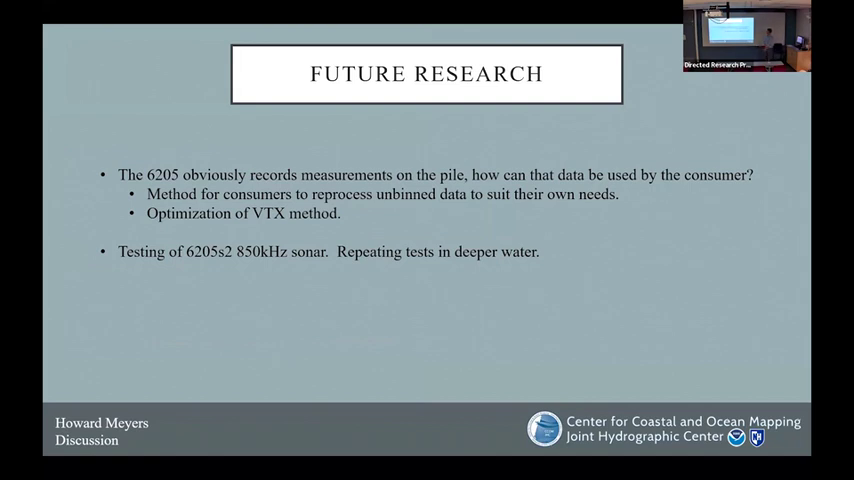I think in the future, it's going to be really important for us to think about how that data is used by the consumer. I think a method for consumers to reprocess unbinned data to suit their own needs, being able to change between that angular and bin method, would be a big step. And I'm looking forward to seeing the future of this PTX method.